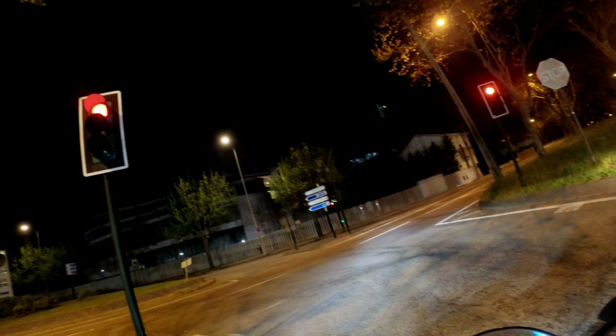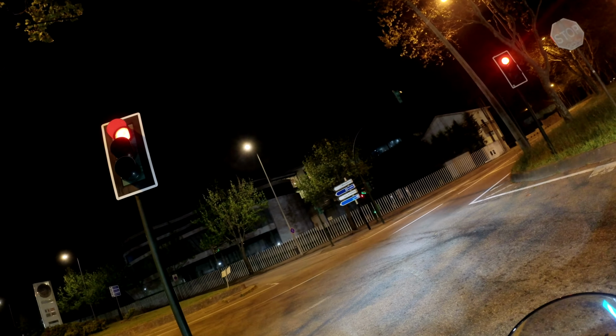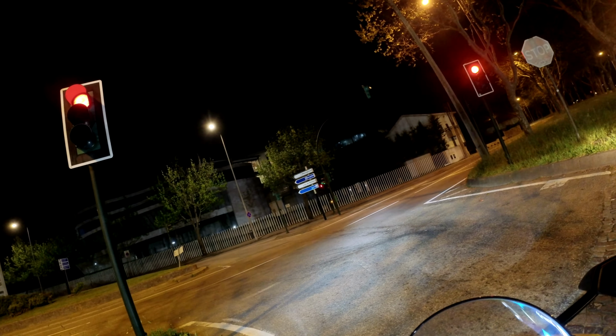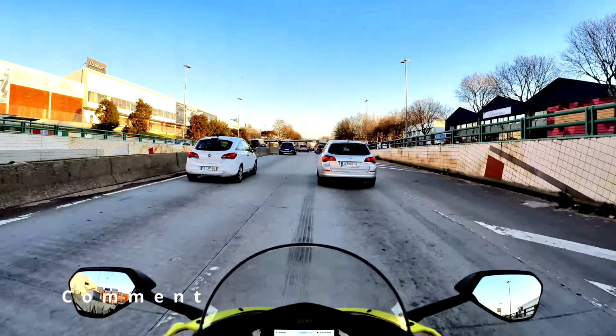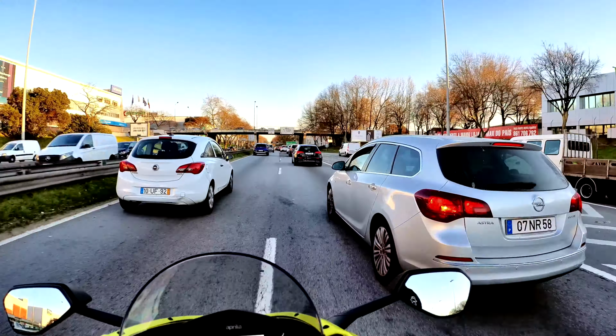So that's it, guys. That's how I feel living with a sport bike. This is great for what I do normally. Taking the bike for a spin and having fun.